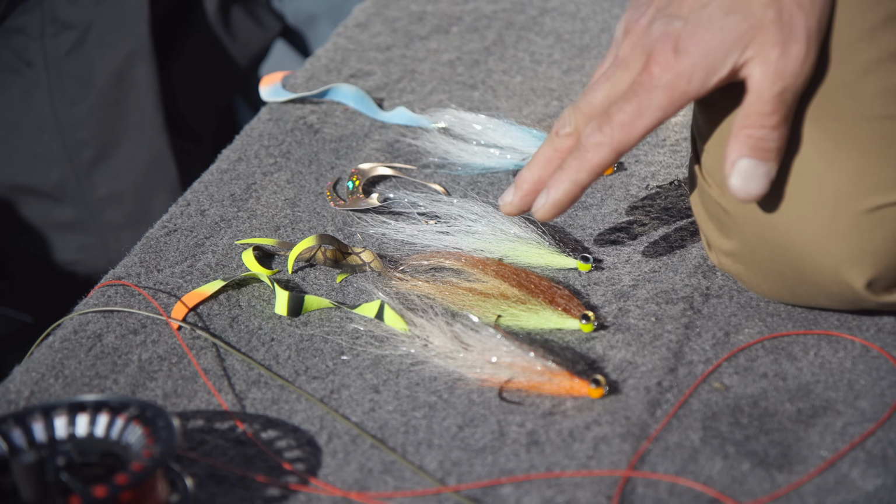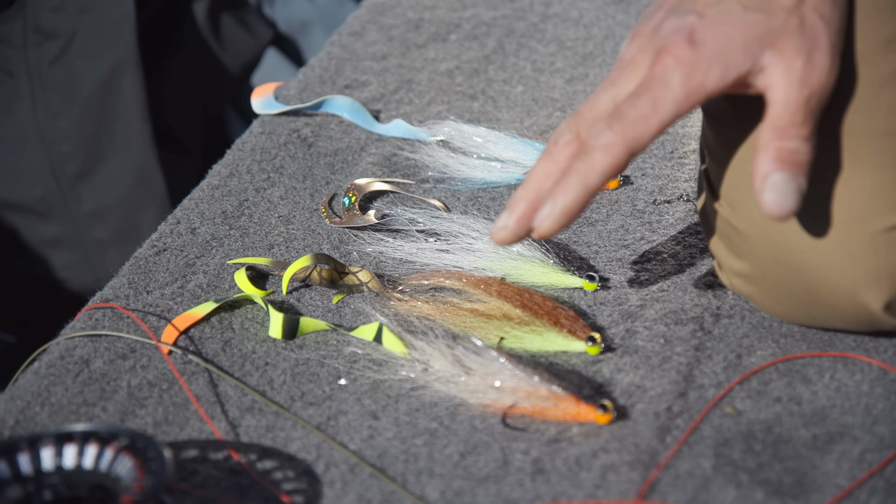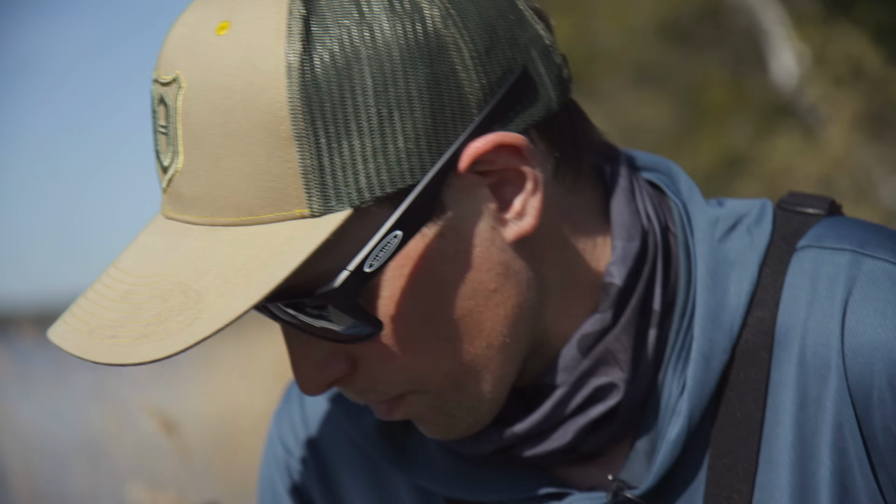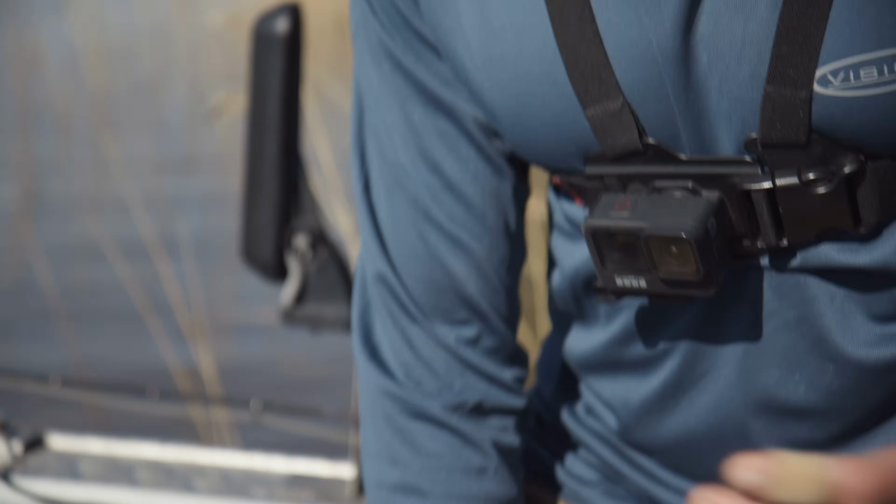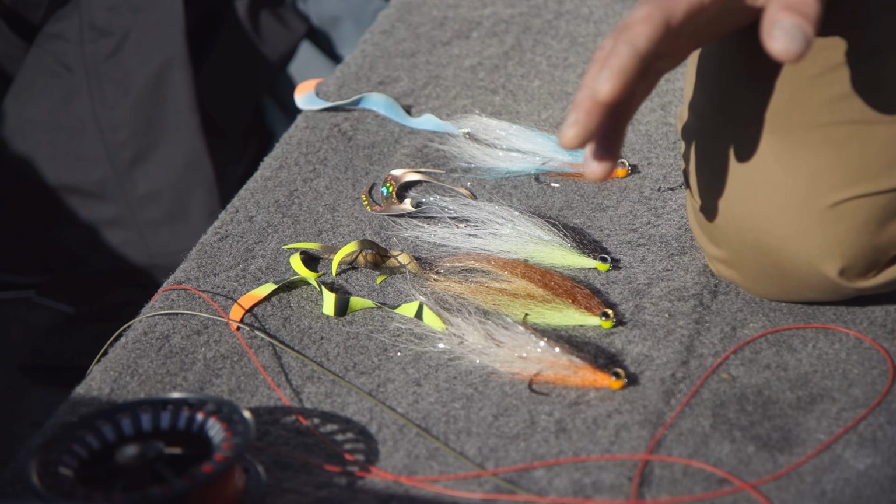Here's some of the flies that we've been using today. We were trying this just actually a few days ago. The conditions were totally different then. They were okay, much colder though. It's getting much warmer now, so you can even see leaves on the trees now. You couldn't see that a couple of days ago. Hopefully the conditions are a little bit better, but one thing that we noticed on the first day, we didn't get a lot of action.